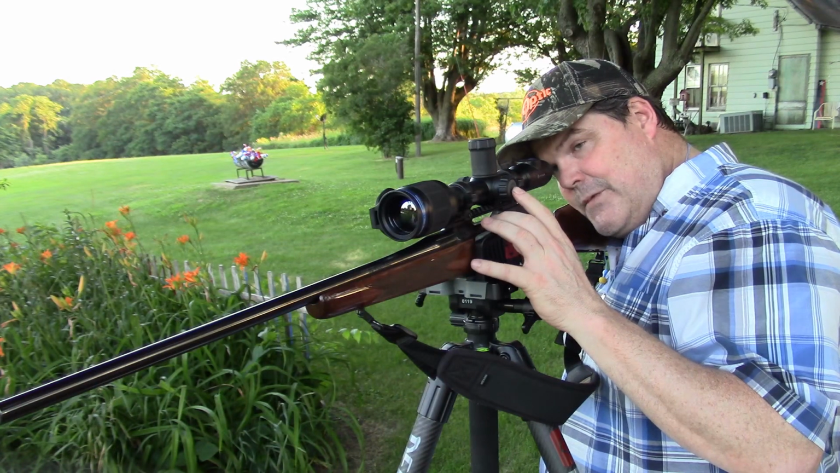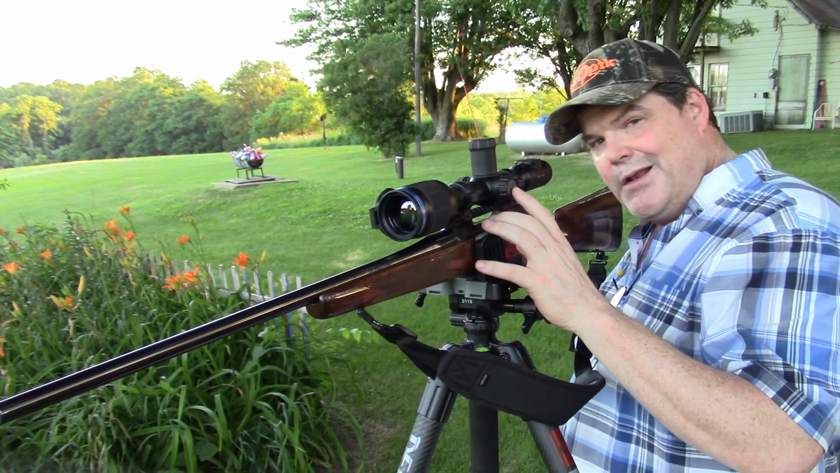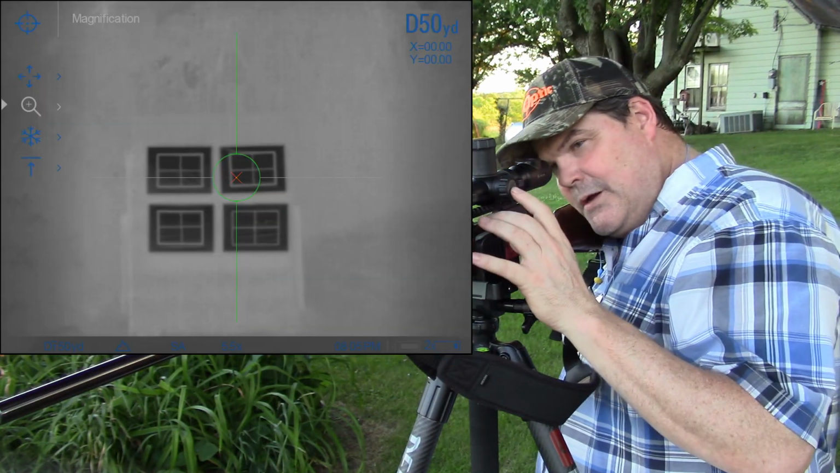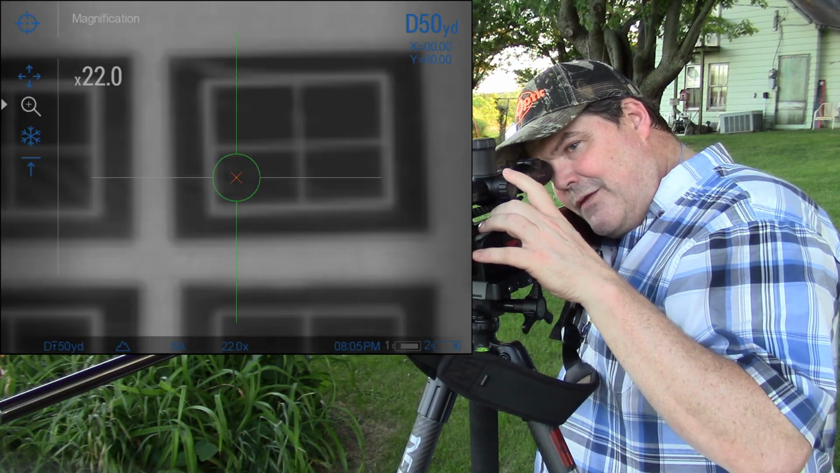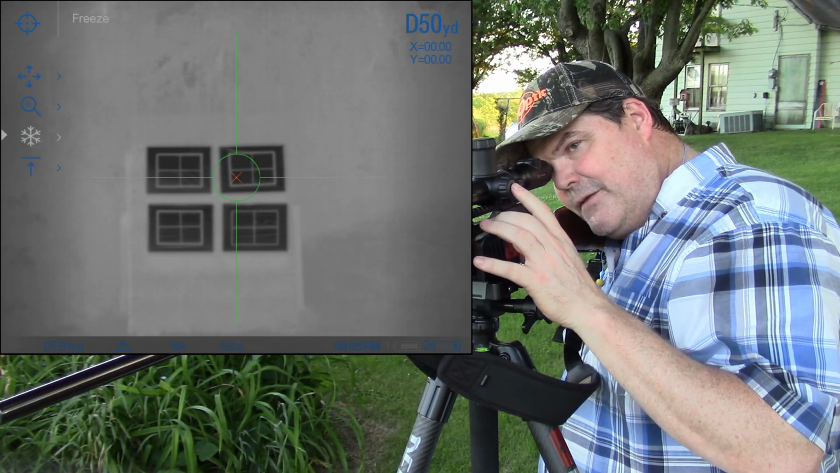I'm going to start at the base magnification. That's always a good idea until you get close, and then typically zoom up to make those very precise moves. So again, long press to take me out of that. I'm going to come down here to the freeze frame.